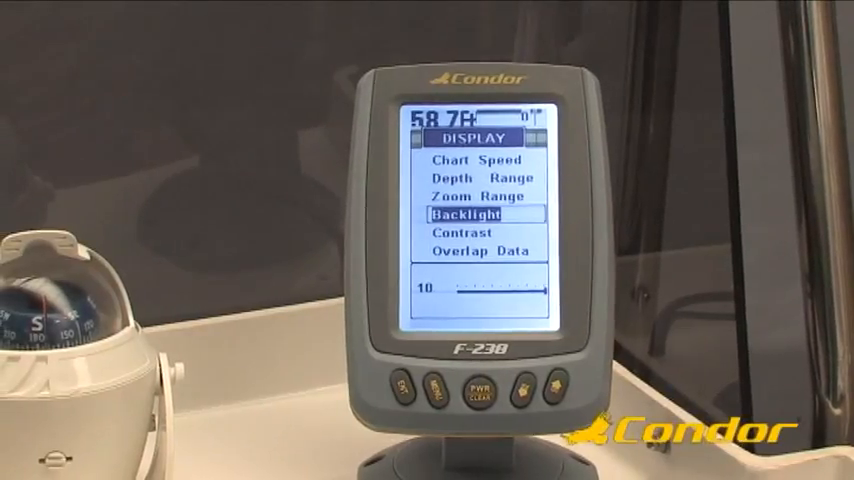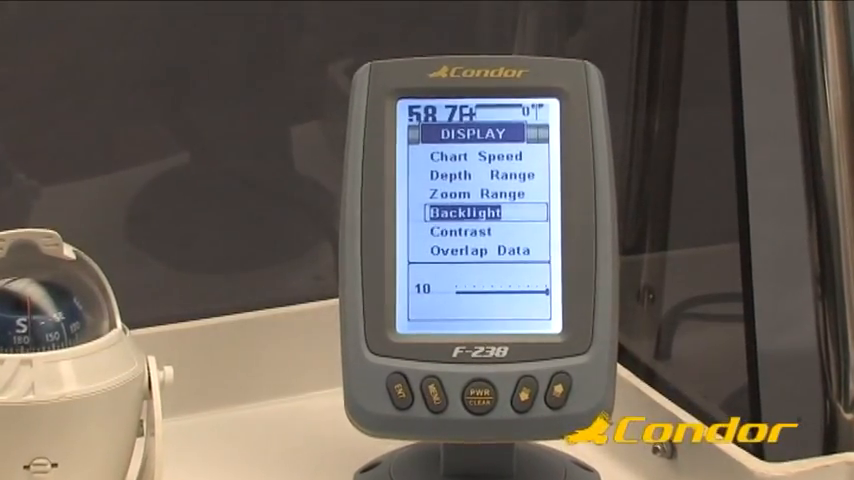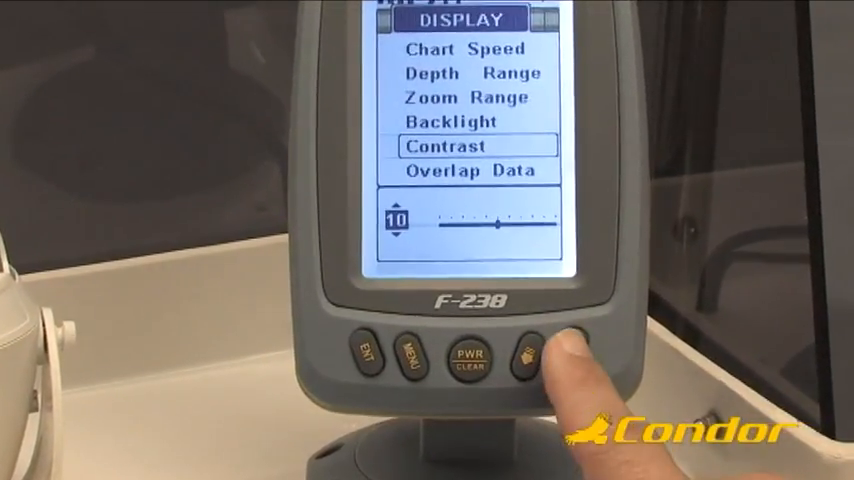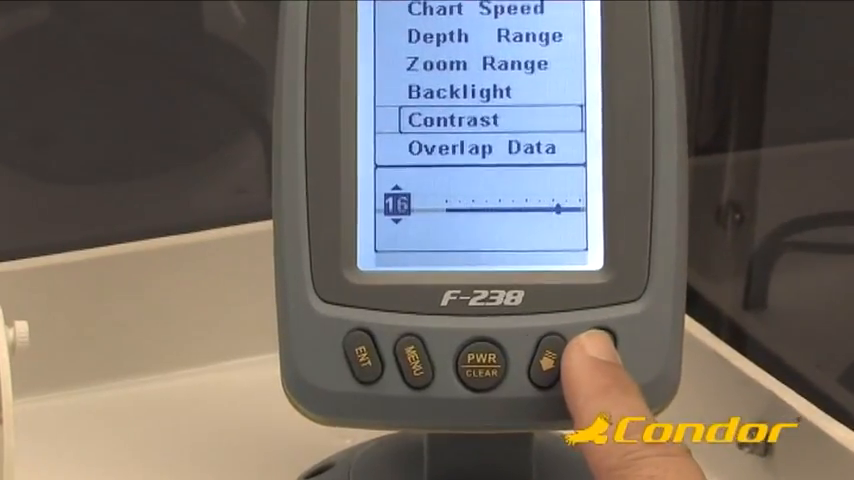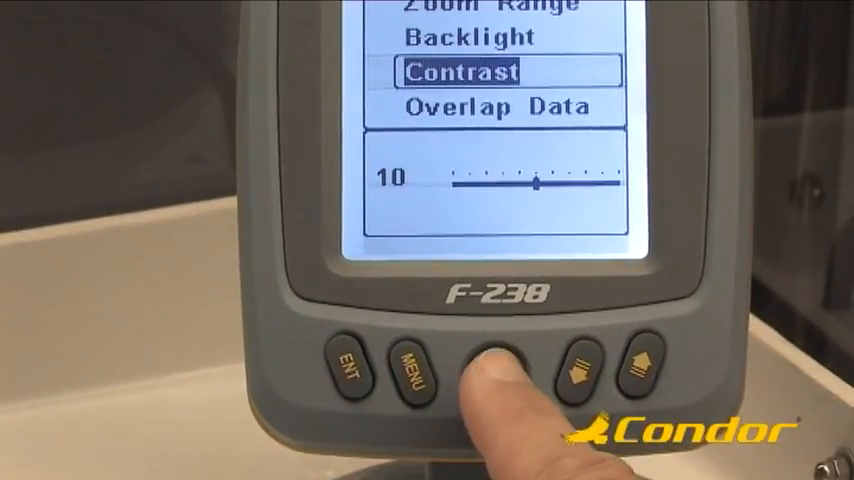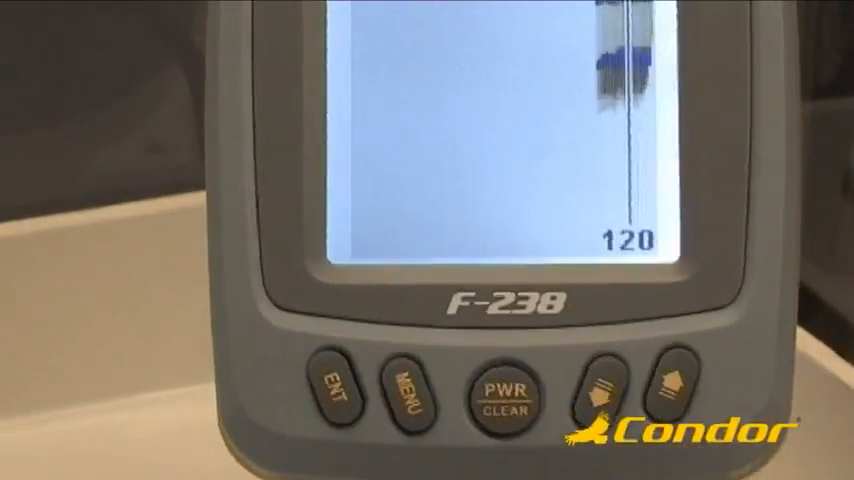The next display menu item allows you to adjust the screen contrast. The advanced triple super twist display of your Condor Fishfinder is perfectly viewable in any light condition, even when wearing polarized sunglasses. To adjust the contrast of the screen, in the display menu, go to the Contrast item and press Enter. Select the desired contrast level using the up and down arrow keys and press Enter. Then press Clear to return to the normal operation screen.